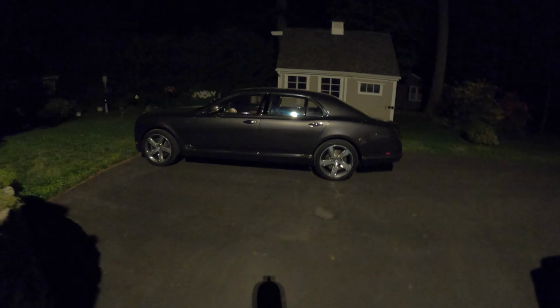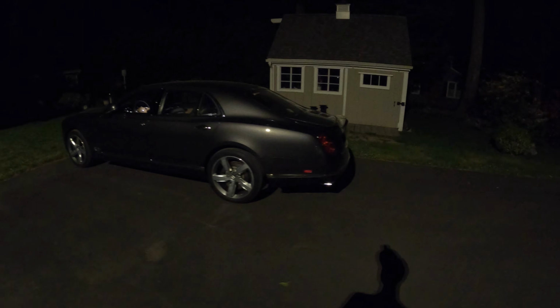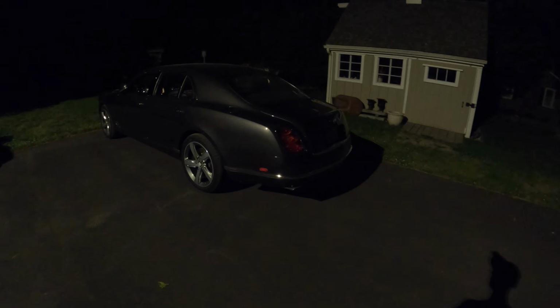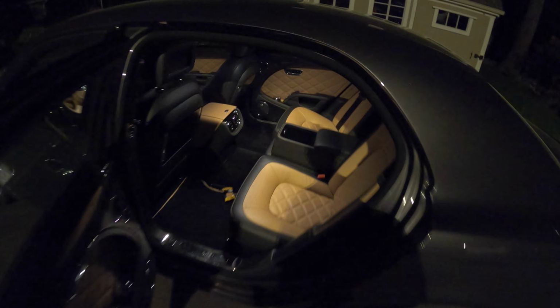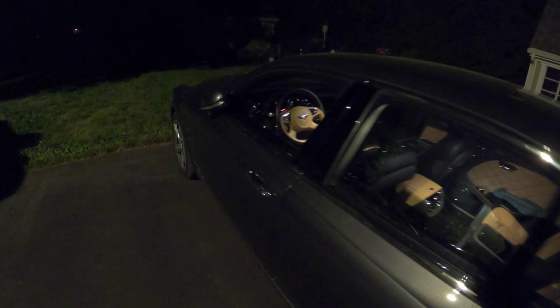This car is absolutely gorgeous, and it's powerful with its 6 3/4 liter twin turbo V8 making 530 horsepower and 811 pound-feet of torque. Inside, we've got this incredible two-tone interior, and it's as luxurious inside as it is understated outside. So let's get this thing started.